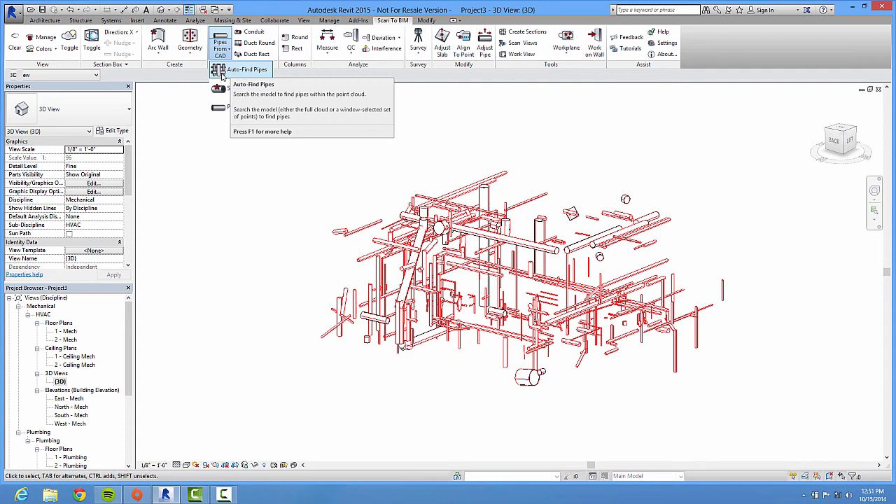Right. Yeah. This wall is not straight. Anything else?